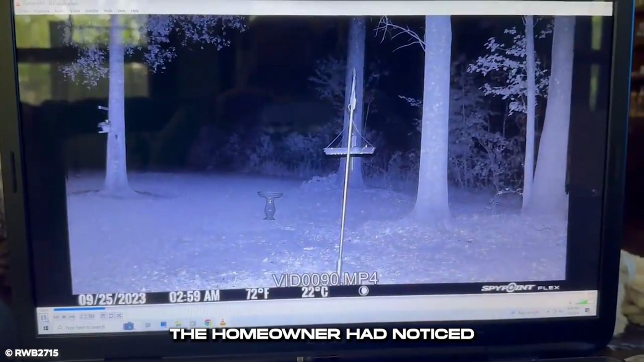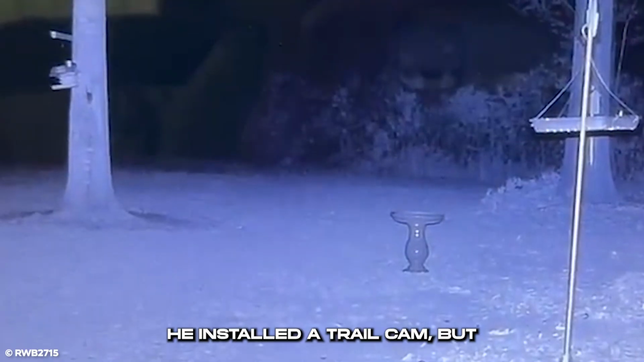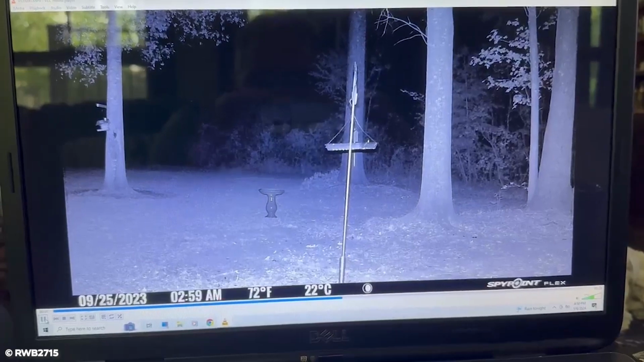The homeowner had noticed something strange happening in the woods near his home. He installed a trail cam, but what he saw was far more chilling than the snow in the woods.